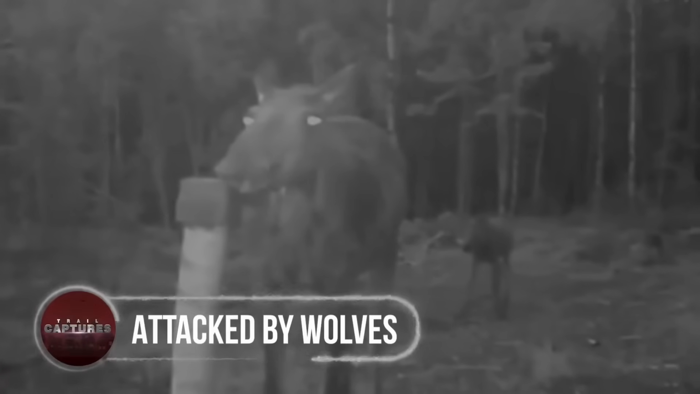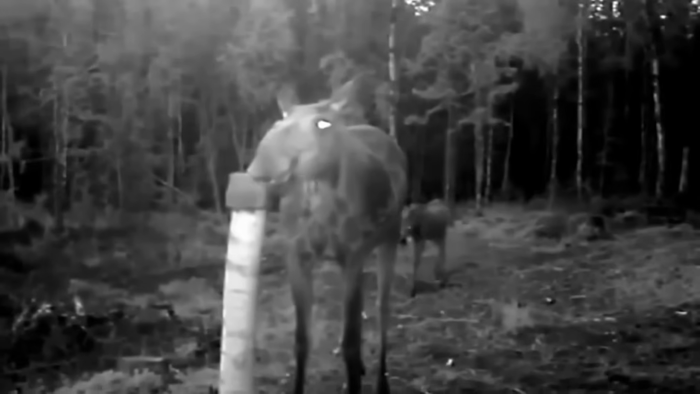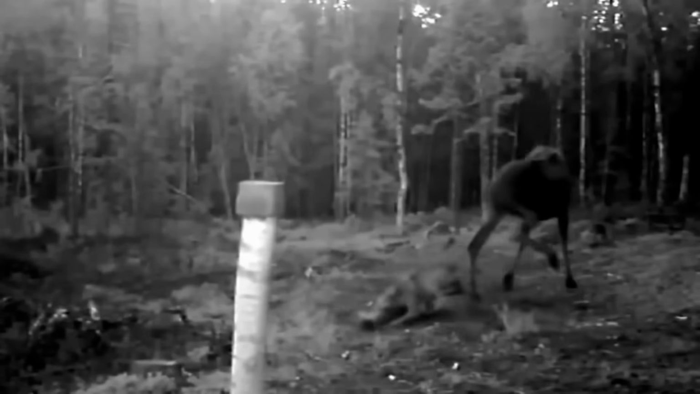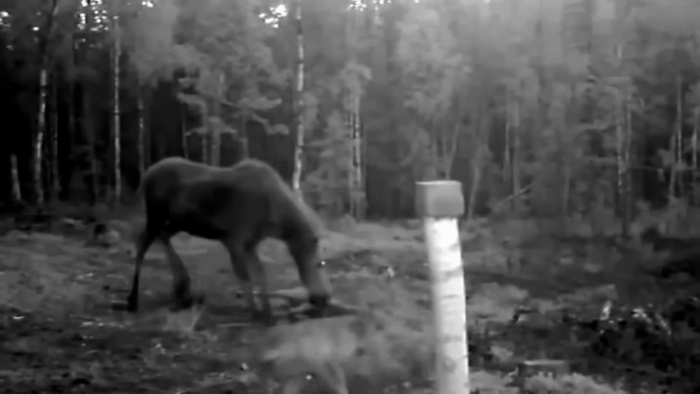Attacked by wolves. This trail cam footage opens with an adorable moose mother wandering around along with its young calf. Initially, all went well, as the mother moose could be seen protecting its young calf from the wolf. But then suddenly, the video took a horrific turn when the mother turned back and, instead of the wolf, it accidentally kicked its calf in the head.